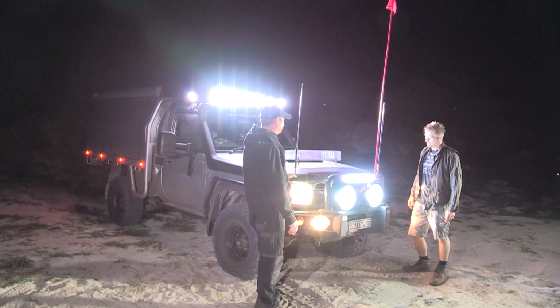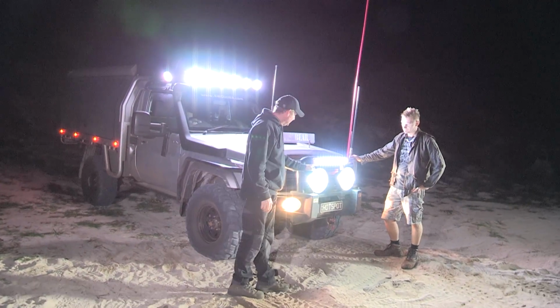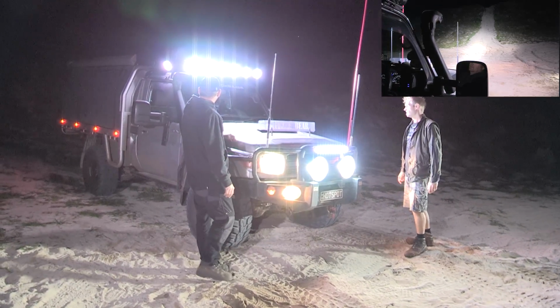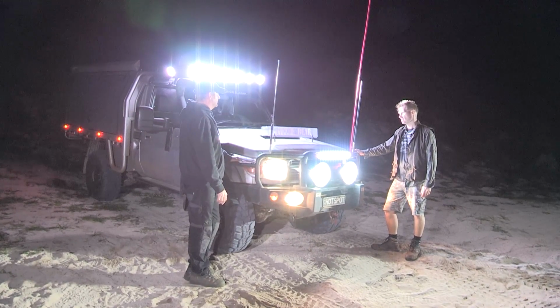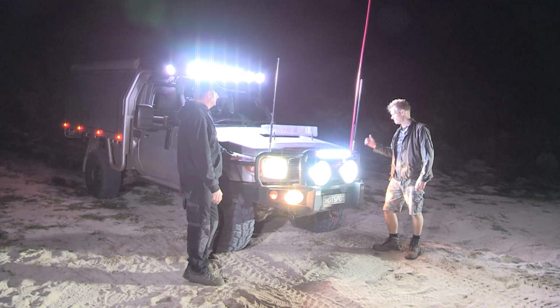Okay, what lights have you got on here? What lights don't you have? Well, what I don't have, okay. So I got 35 HID light force, light bar on the front, fog lamps. And of course your headlights and the sun on the roof. And a couple of side lights as well. The side lights are really cool for turning around corners and seeing what's next to you as well.